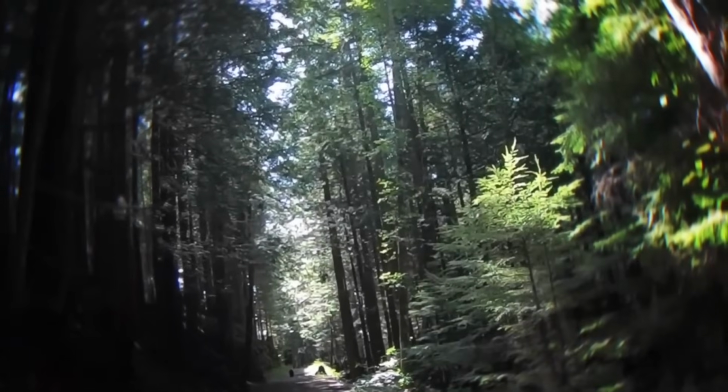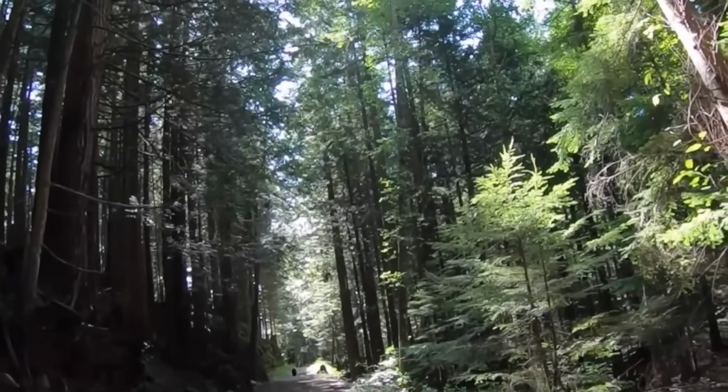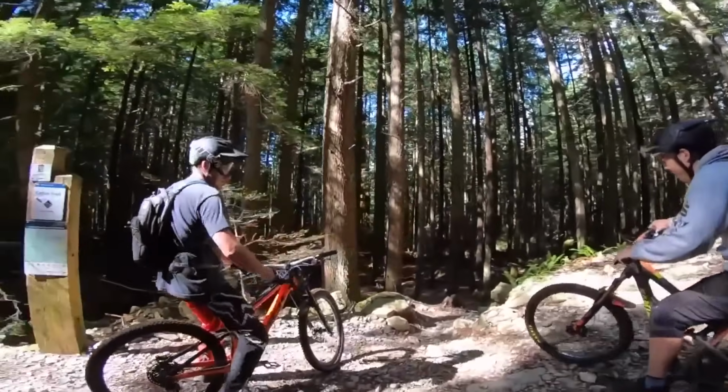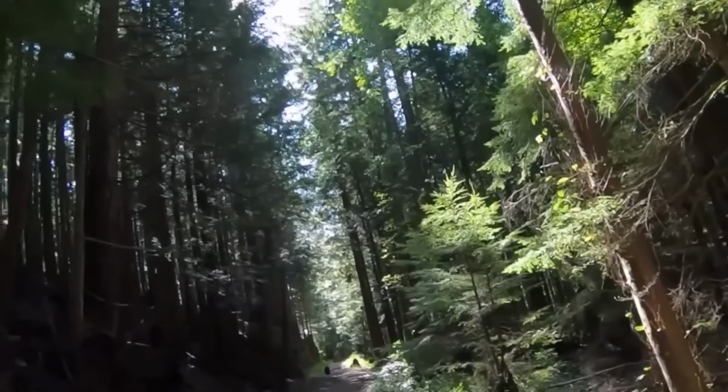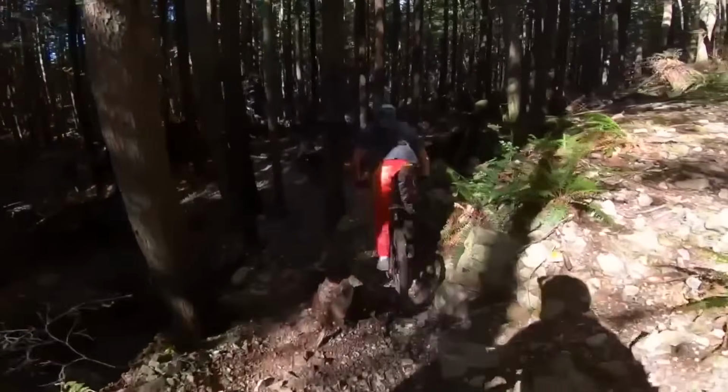A few buddies mountain biking through the forest got quite the scare when this big old bear was hot on their trail. Yeah, maybe. Is he coming this way? Yeah, he's walking right there. He's running, he's running, he's running.